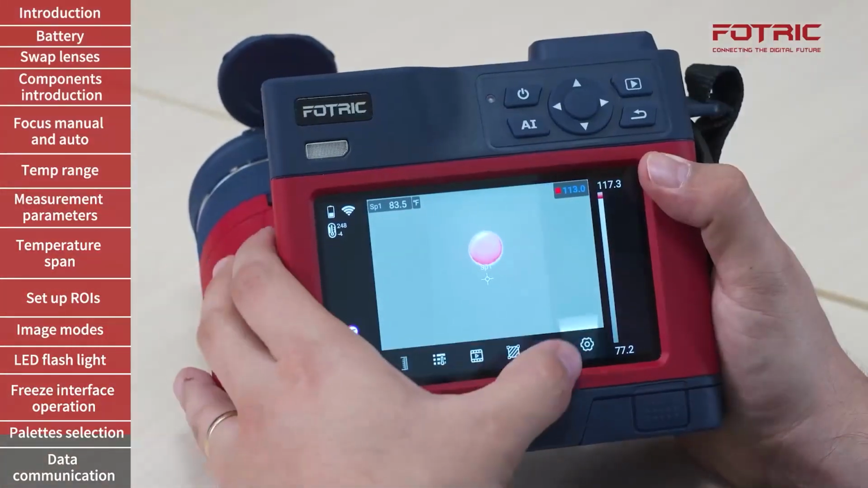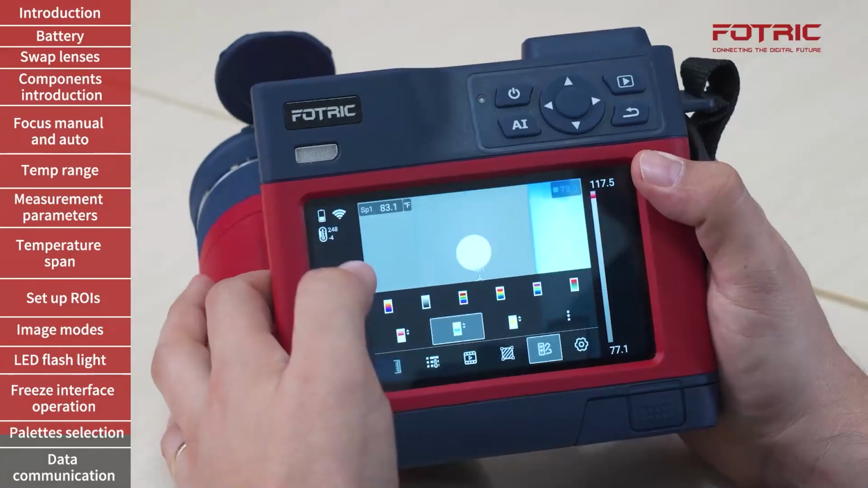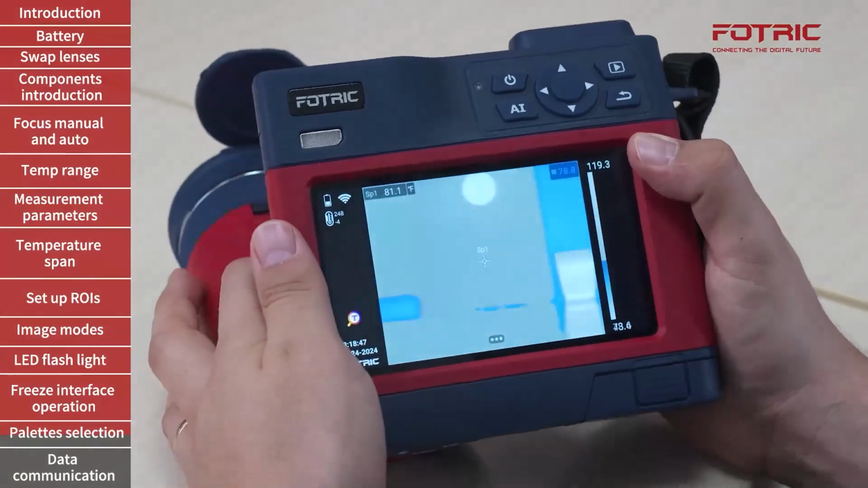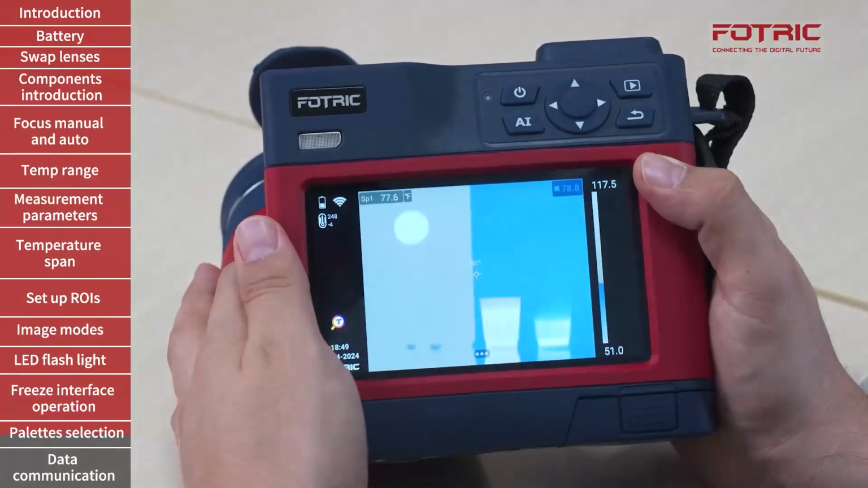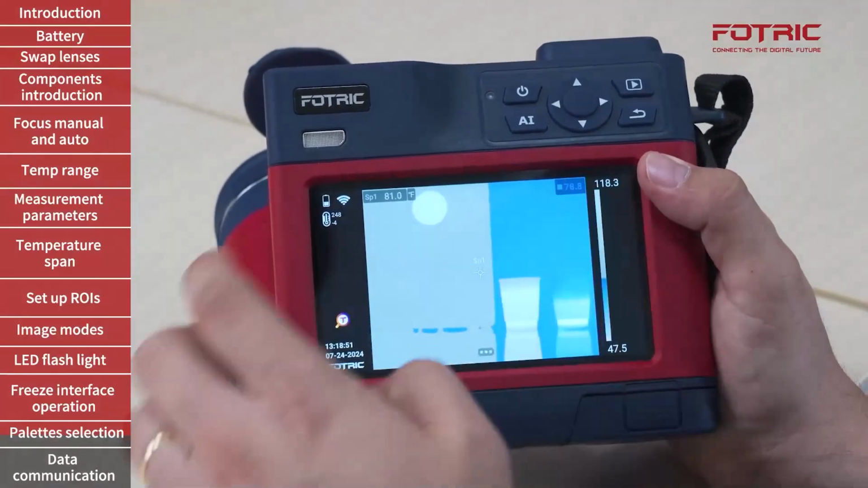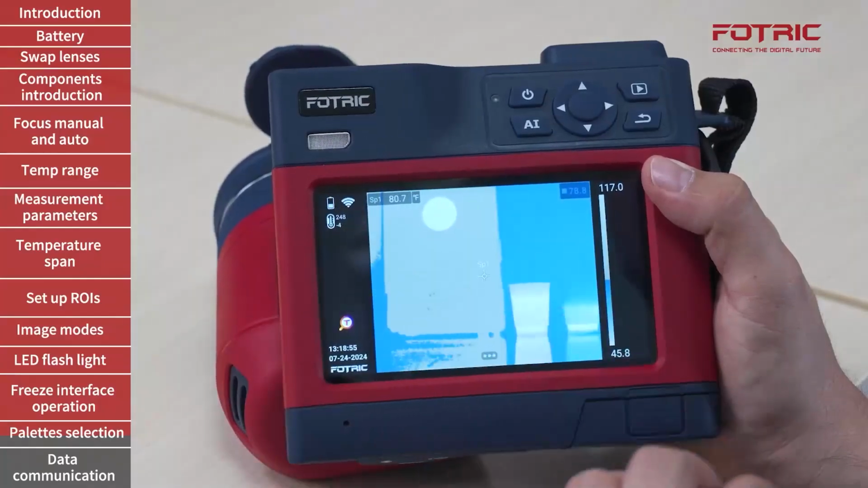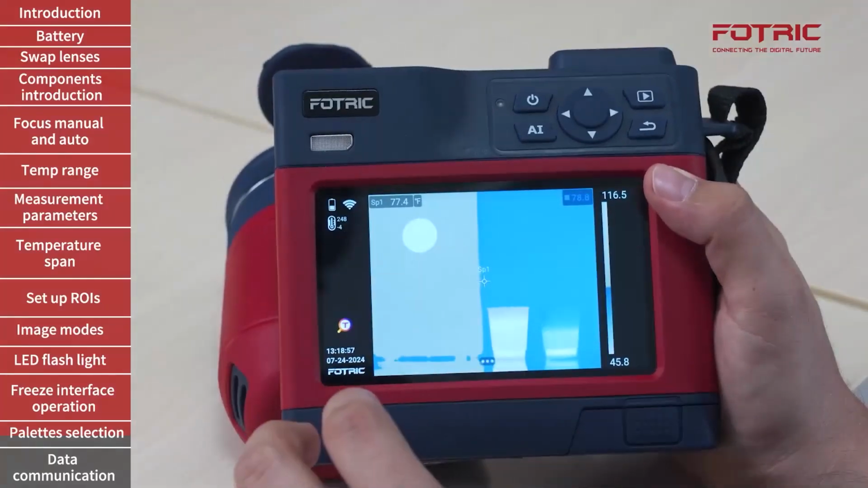The second isotherm is the below temperature alarm. This palette will show me colors only if the temperatures are below the given threshold. This is a common palette used to identify condensation on specific areas.